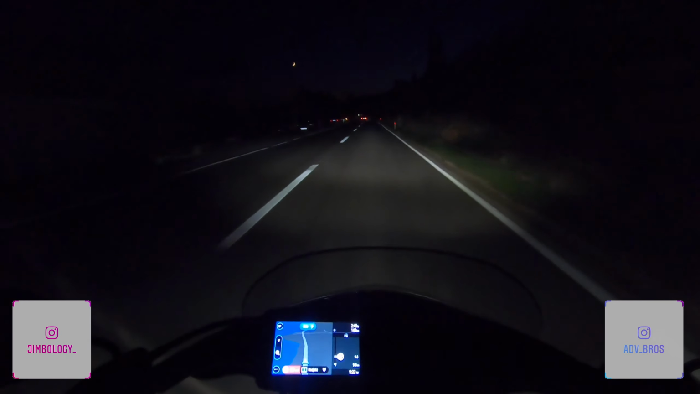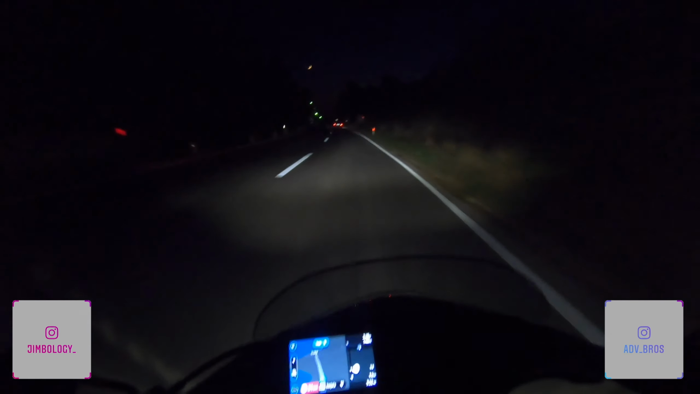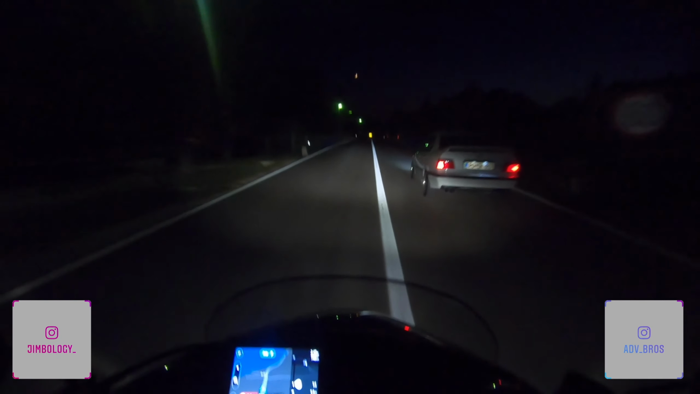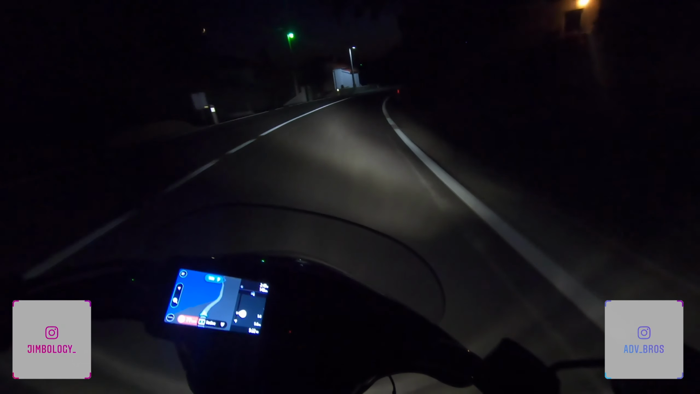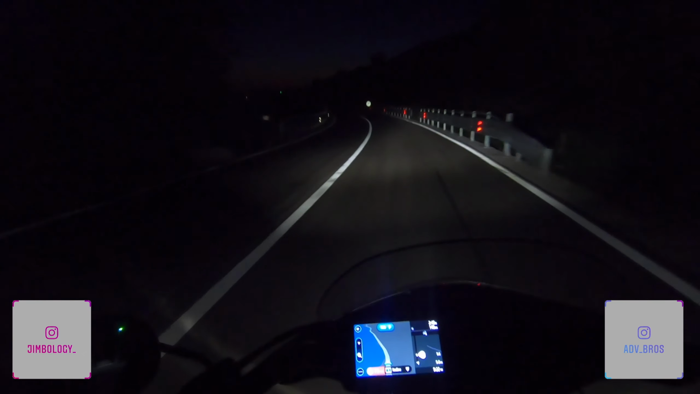So, yeah, it's a beautiful night, a little bit of cloud, very nice warm temperature. It's warm enough to keep me nice, but it's not hot, so I can actually be in my leather and everything. So yeah, all good. I'm going to enjoy the ride now.